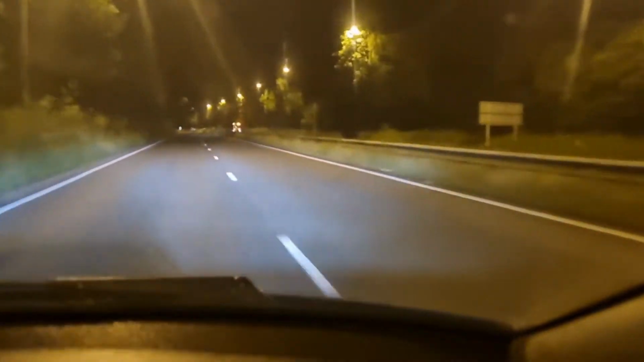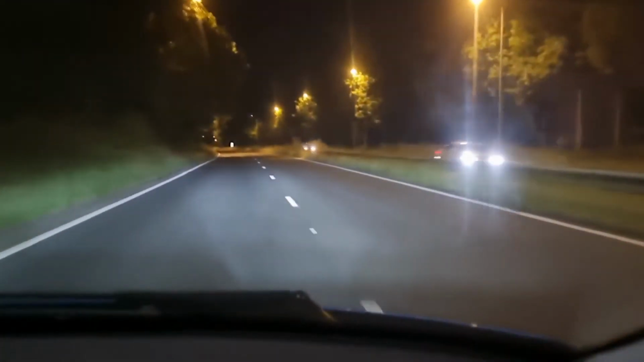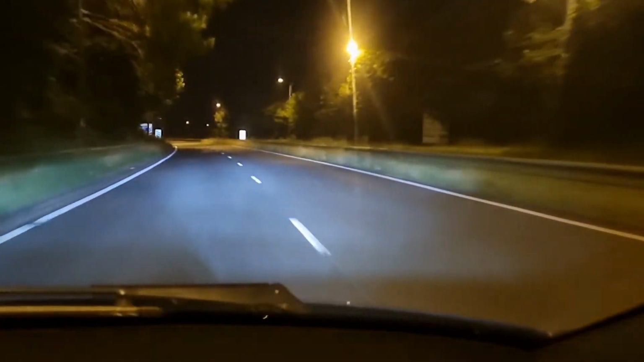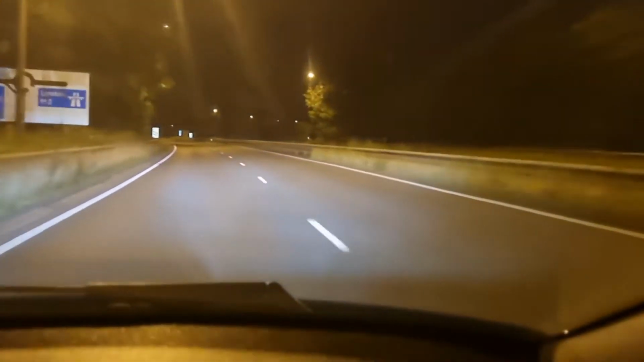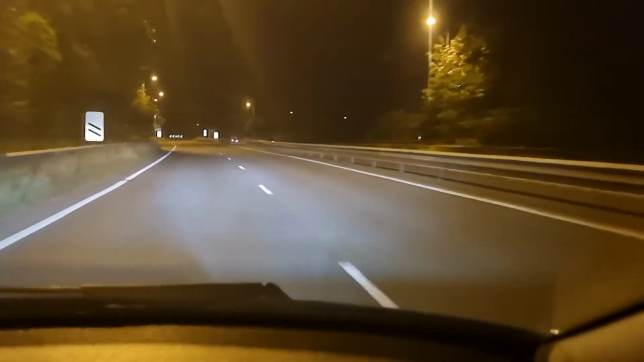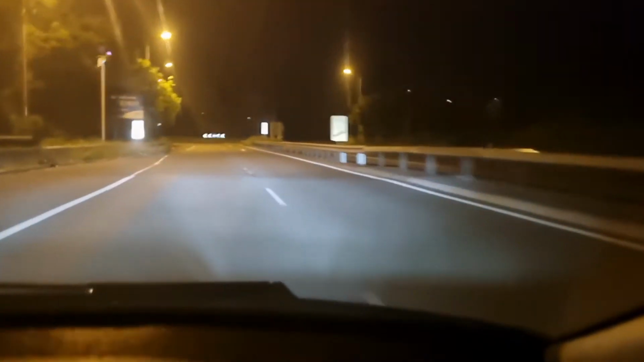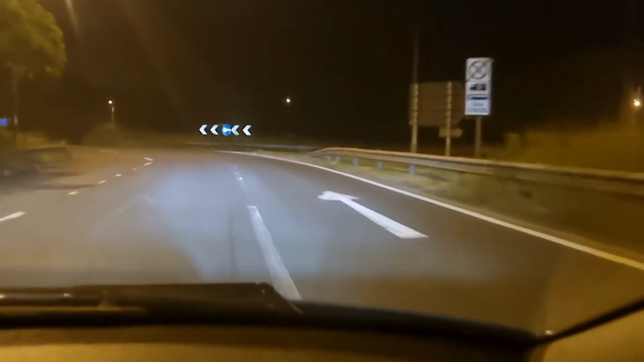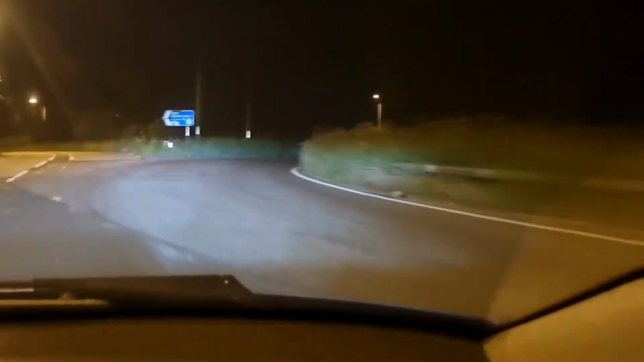She pops. I hope the camera picked that up. I'm about to jump on the motorway now. Kind of went to find an open road, and the closest road to where I was was this road onto the motorway. So that's what we went with.